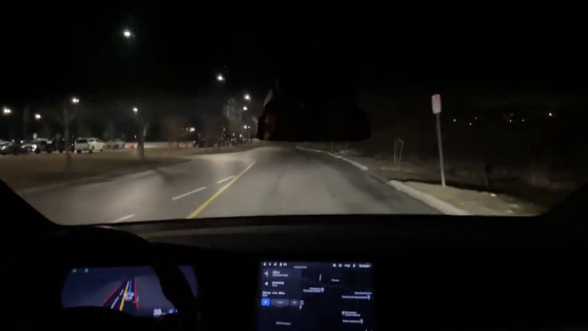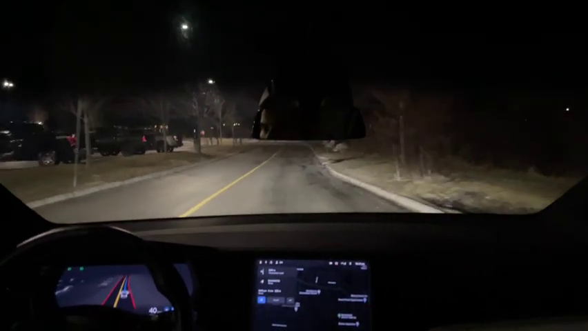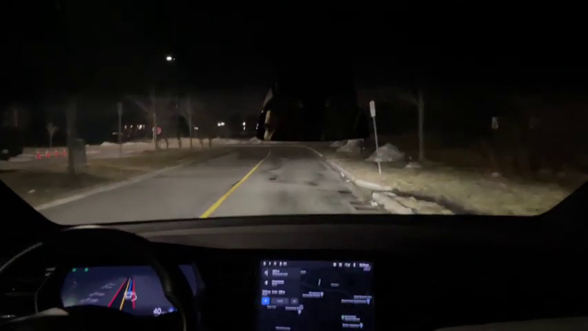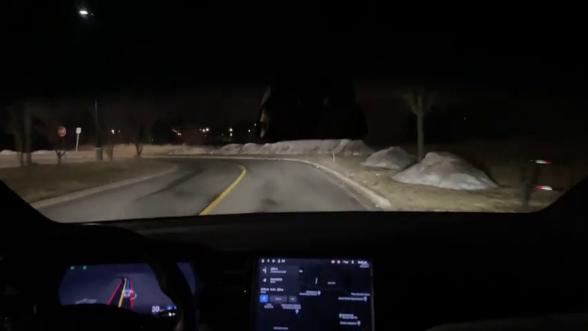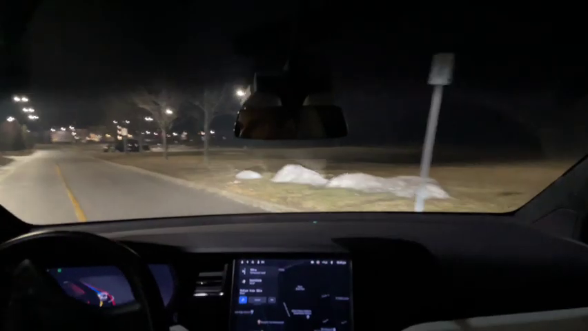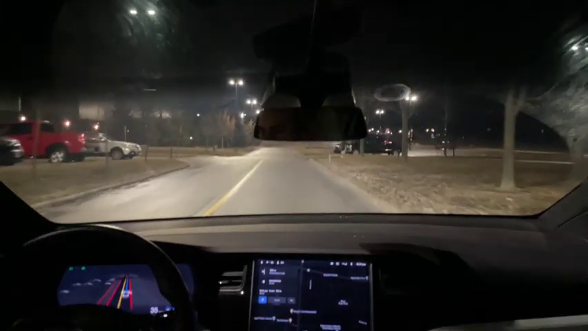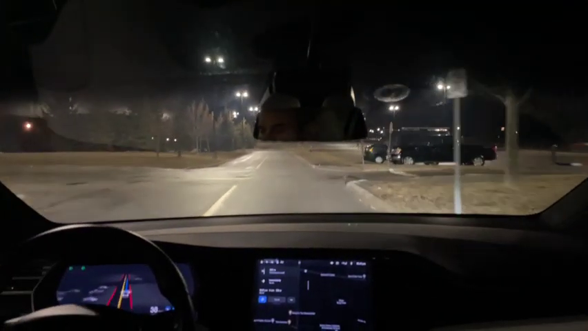All right, it dropped down. I think the lowest speed it got to is 29 kilometers an hour. I mean, it took that turn into the driveway at 29 kilometers an hour. I'll check the video. I'll see if I might be off there.